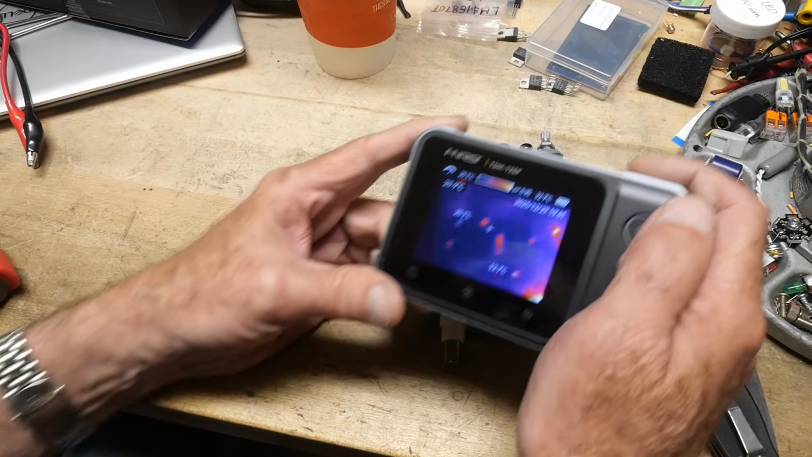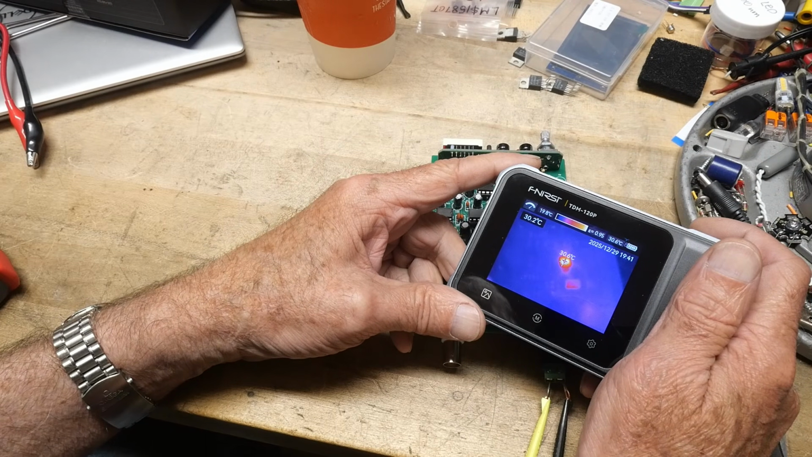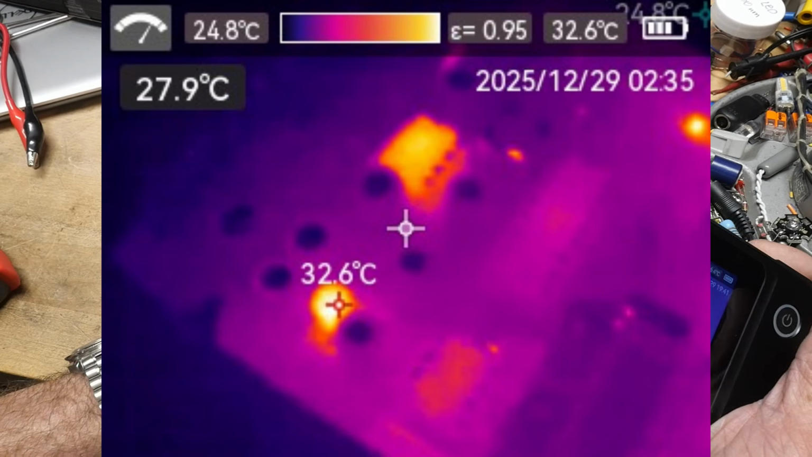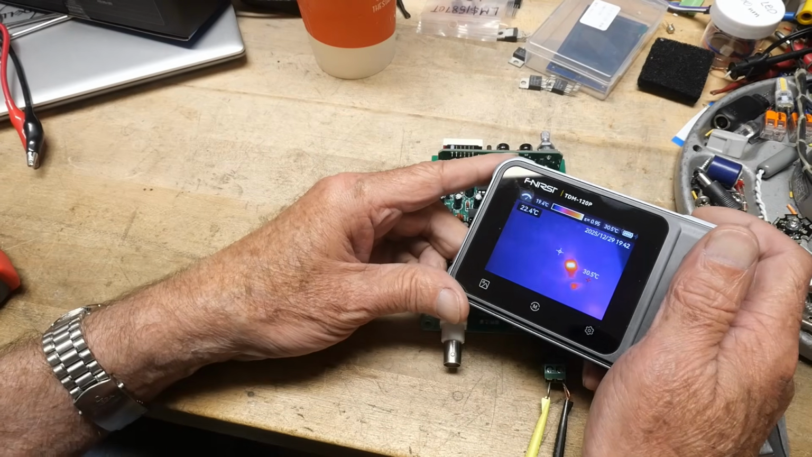We can look around, and we can see we have a little guy over here. He's getting 30 and a half. Okay, that's that little chip right there. He's a VFO.